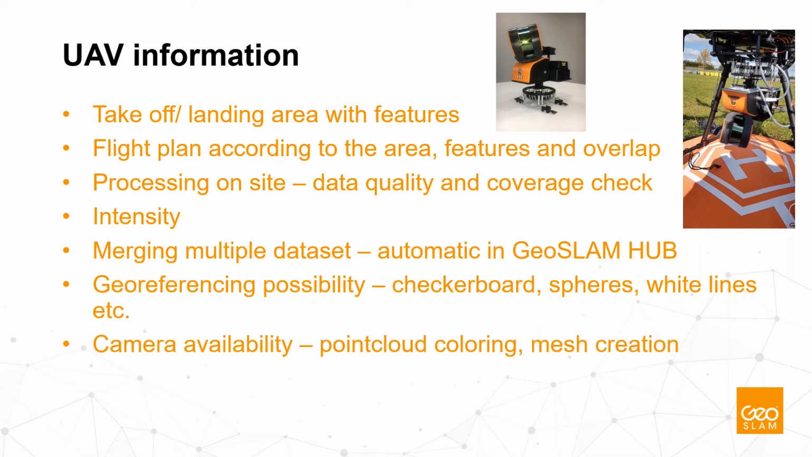So we can provide you advice on which checkerboards and spheres you need, and how best to georeference your data. You can also add a camera to the ZEB Horizon, and that camera helps you to colorize the point cloud. So this is for some applications also quite interesting.